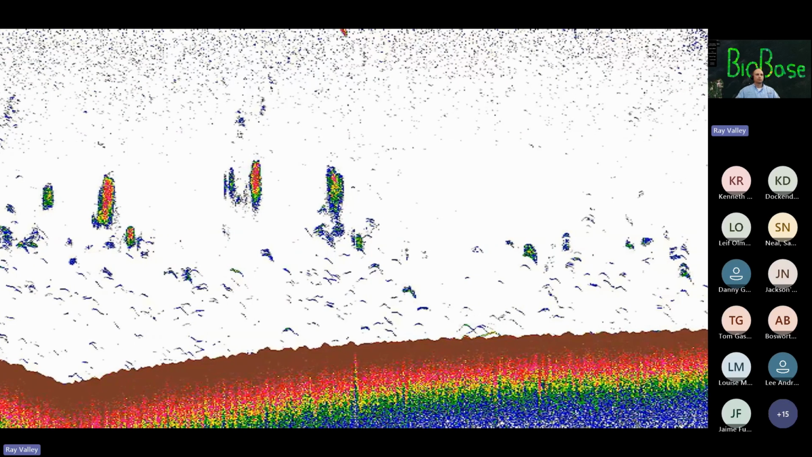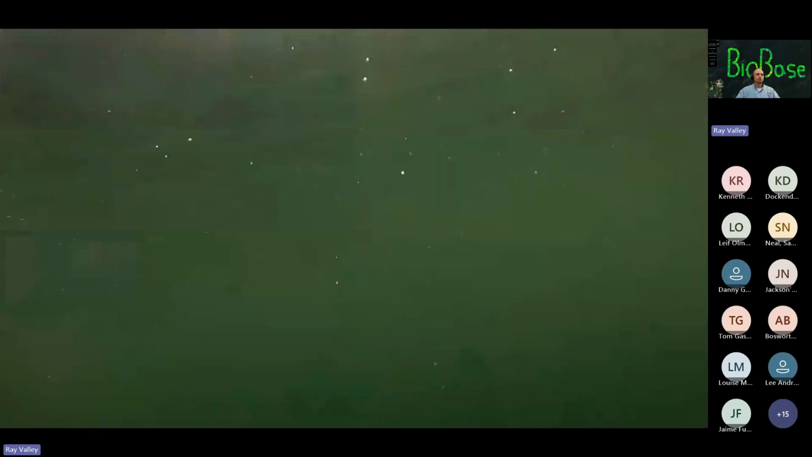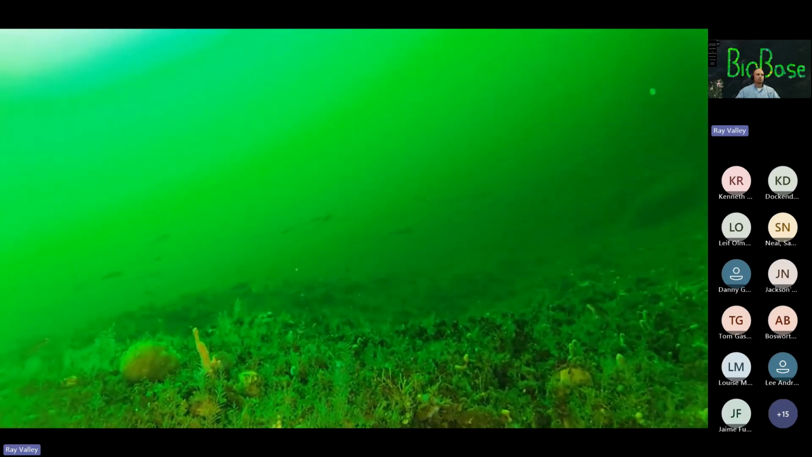It just bounces back the sound, and it's our job to interpret that sound to figure out what species of fish are below us. To do that, we use a process called ground truthing. Ground truthing is a process of using nets and cameras to match the species of fish below the boat with the acoustic signal we see in the data.